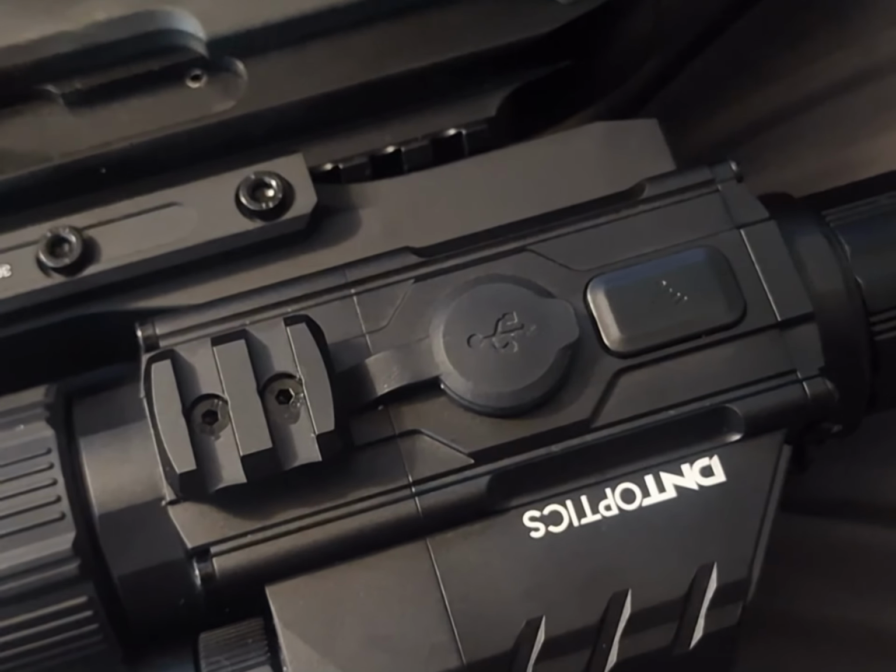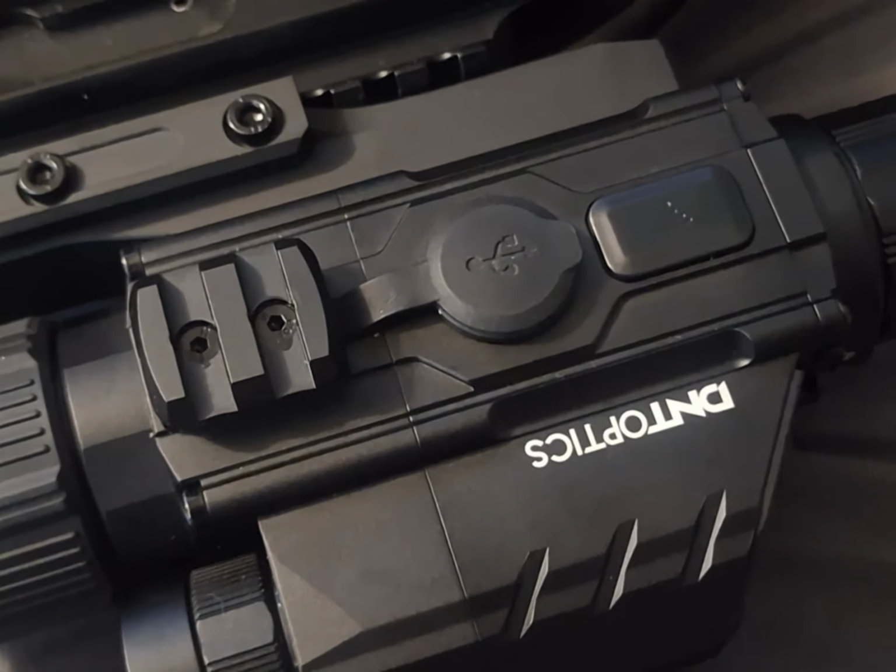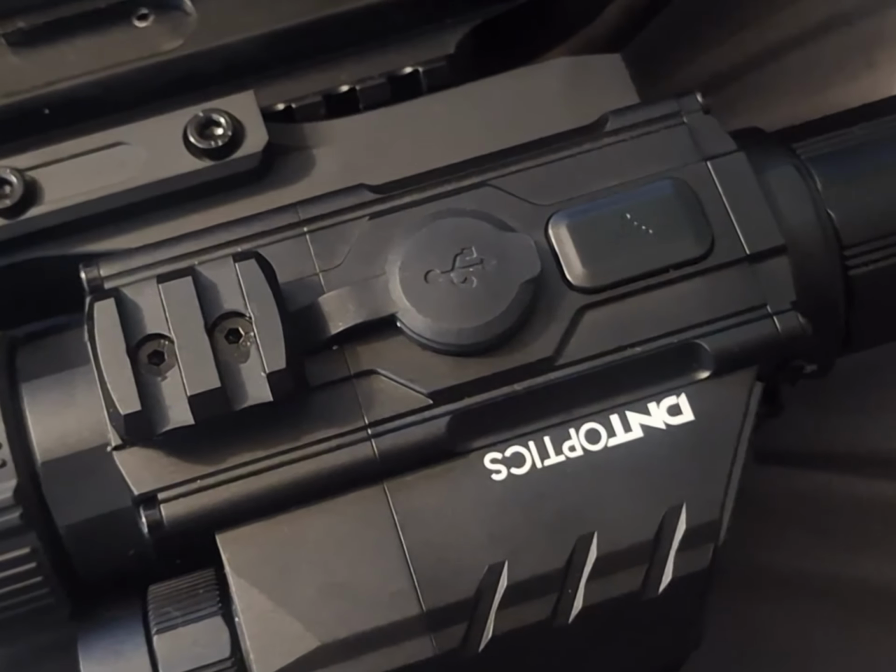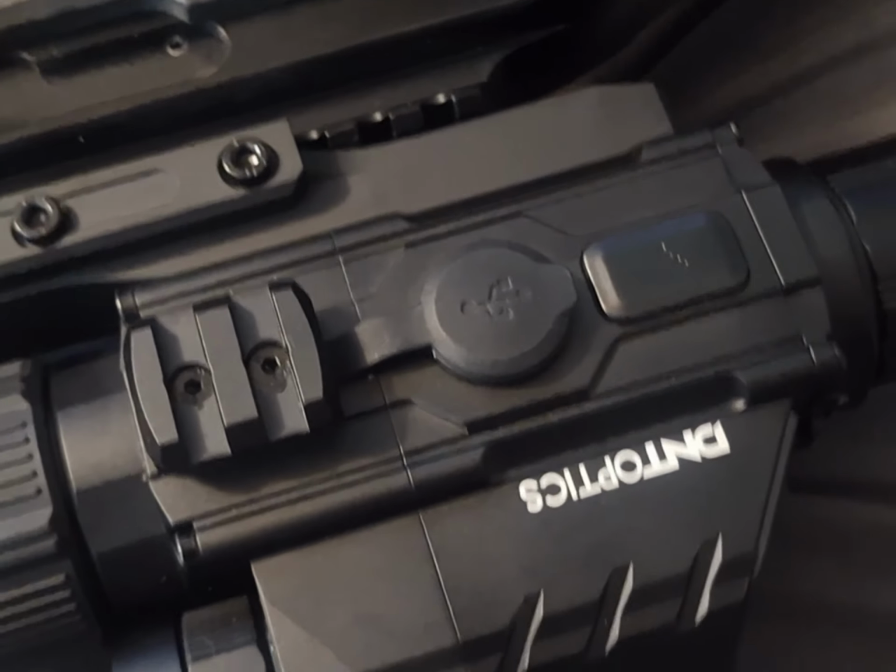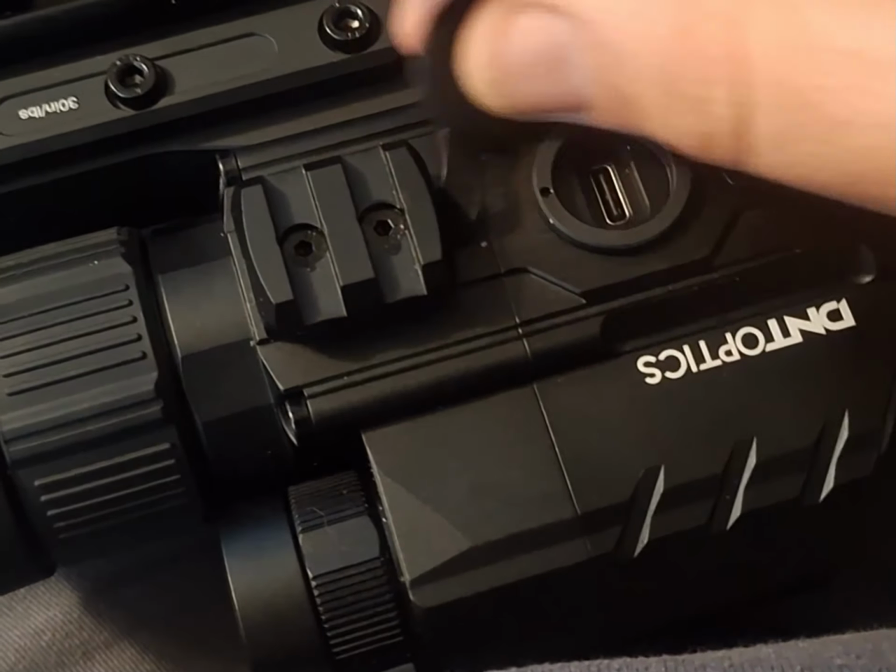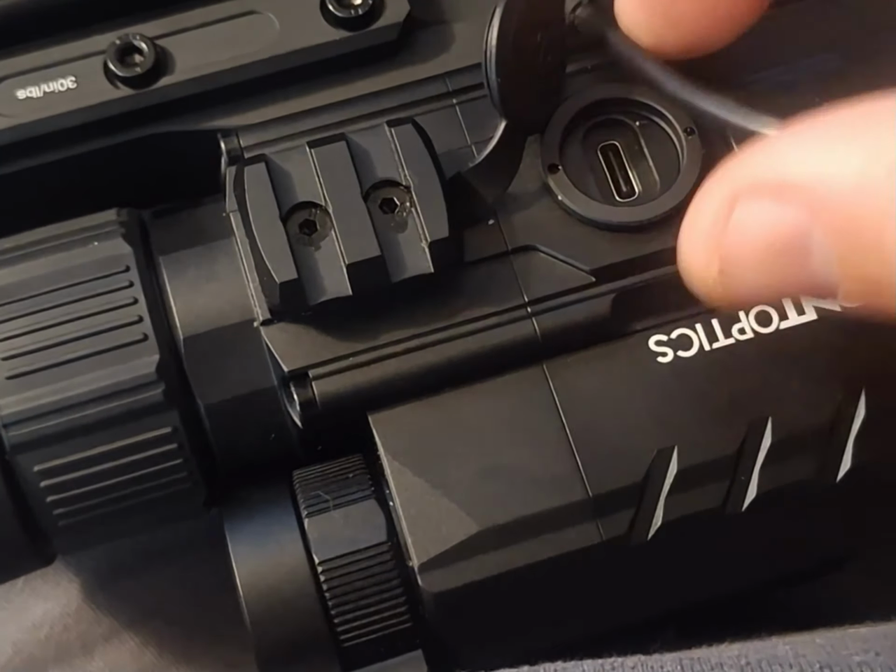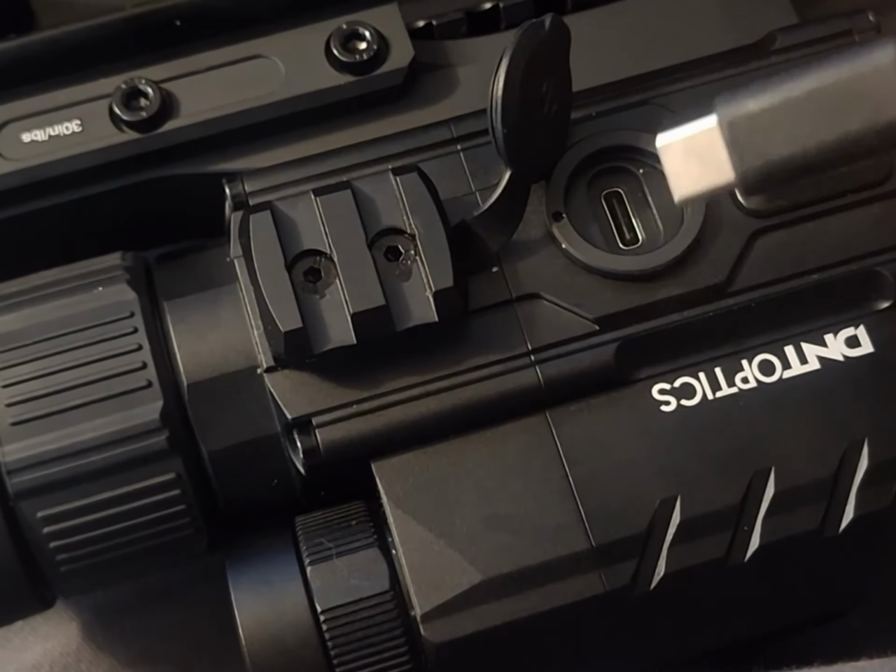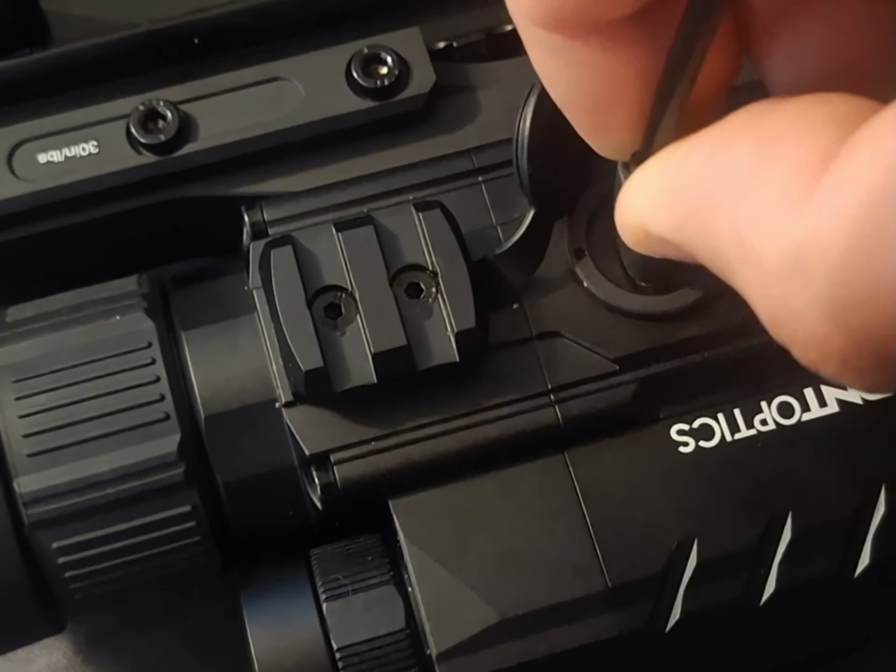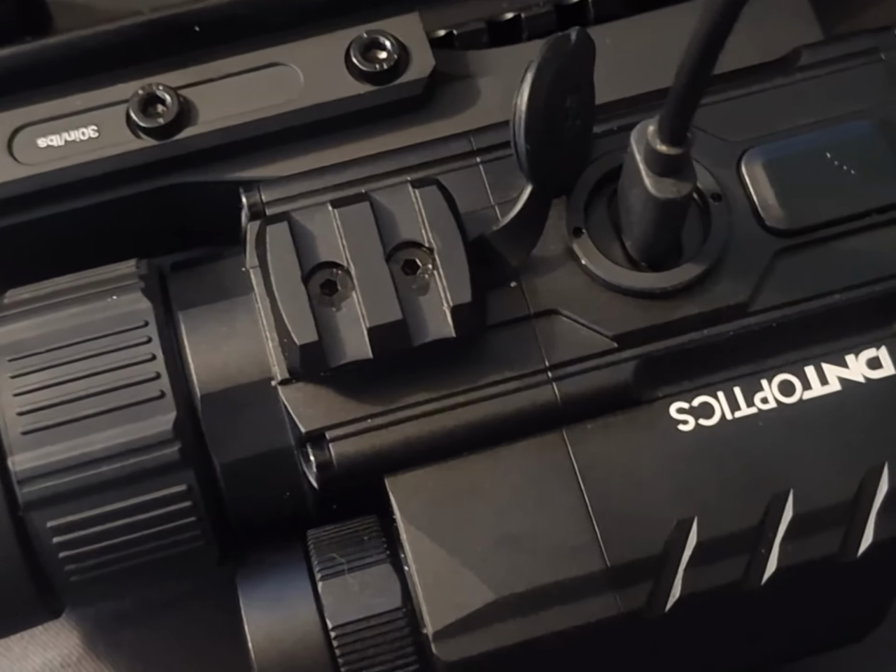So here is one thing I do not like about this scope. It does not have an onboard media gallery where you can go through the scope itself and see the clips or whatever. You have to either connect it to your phone via Bluetooth, or to get the photos or video off your scope, you have to plug it in with the cord provided to your PC and turn it on, and then it'll register on your PC.